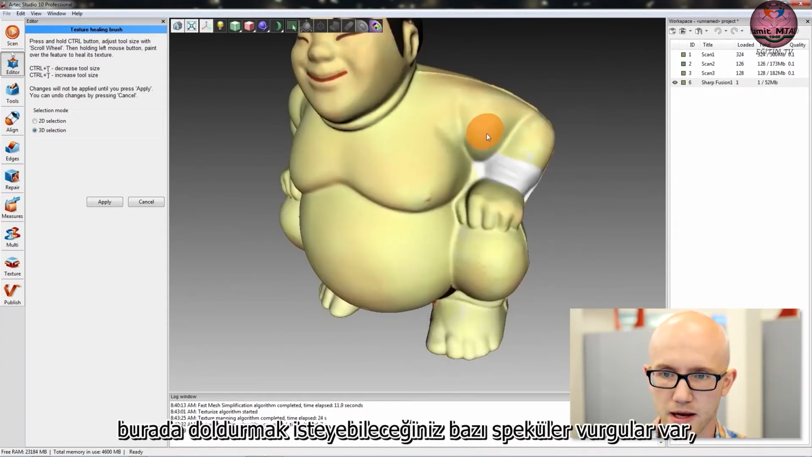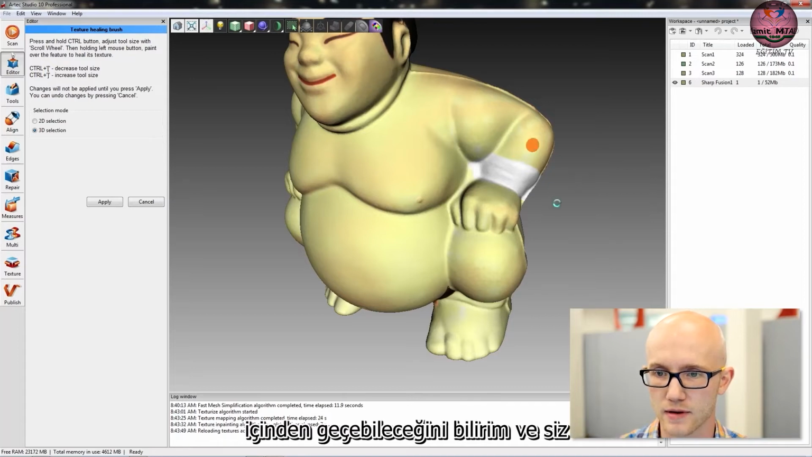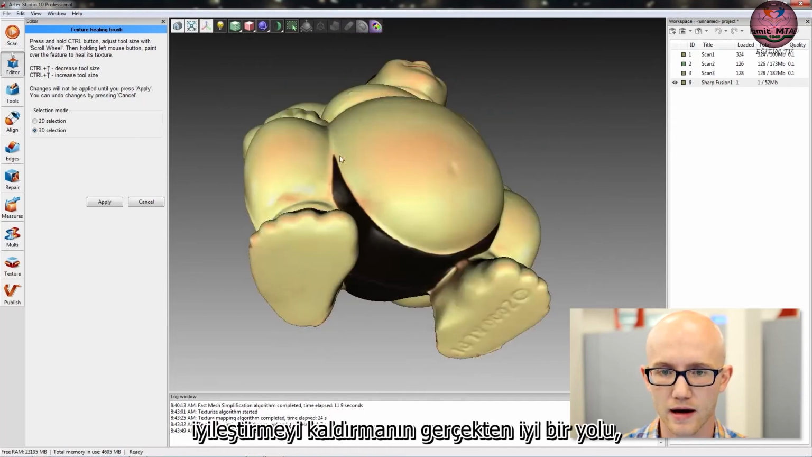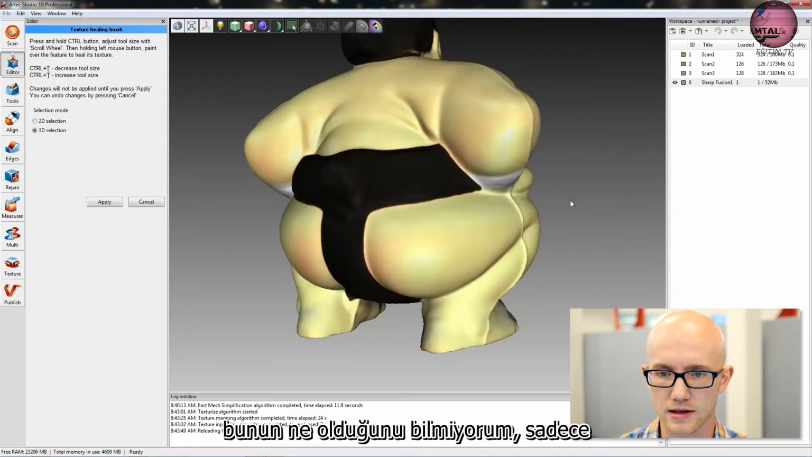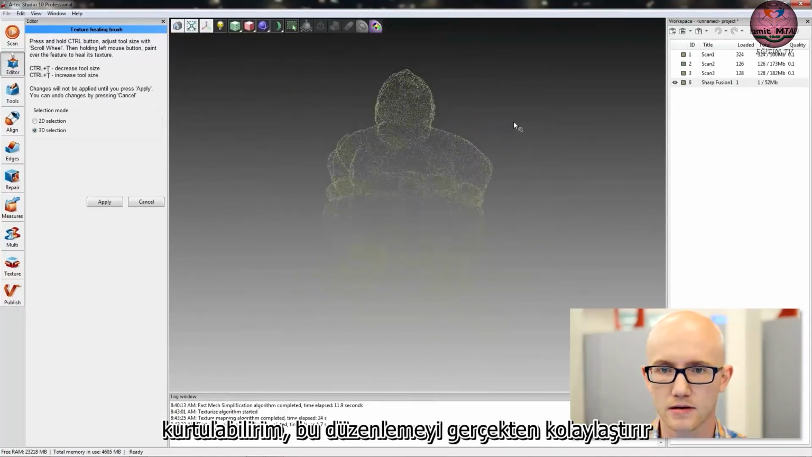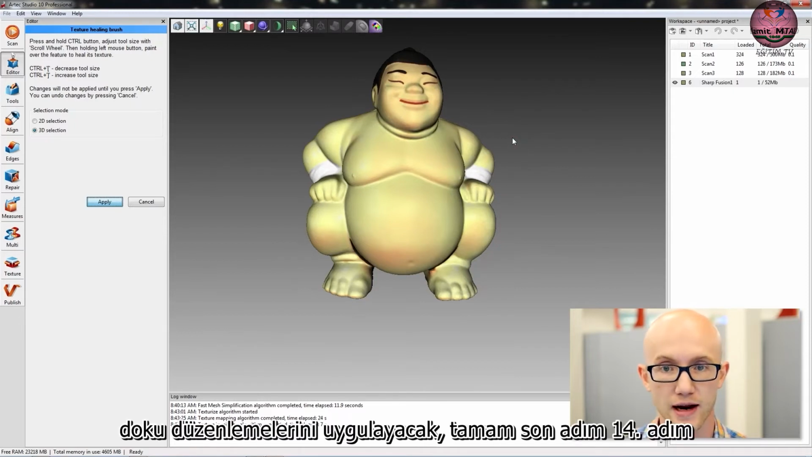And again, you get some specular highlights here that you may want to fill in. These are because the object is a little shiny, so maybe I'd come through and just remove some of those. But it's just a really good way of removing small imperfections and such. I have a little black spot here. I don't know what that is. I can just get rid of that. Makes it really easy to edit that. I'm going to click apply, and it will apply those texture edits.